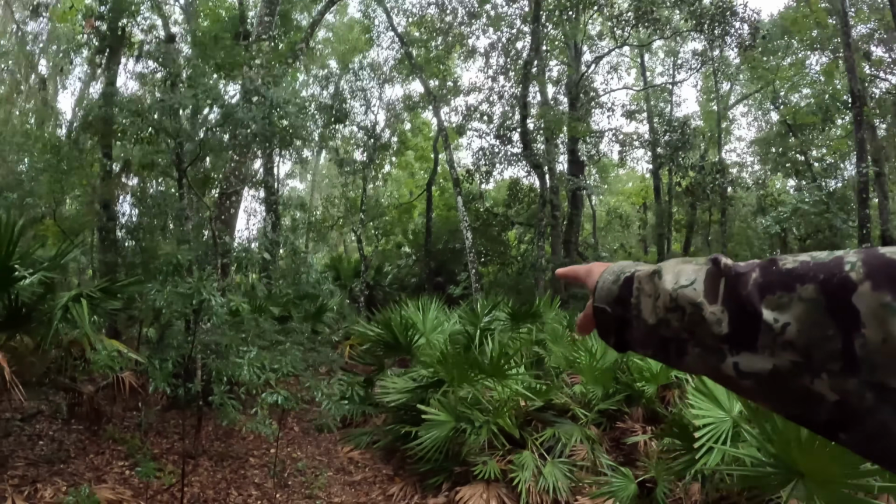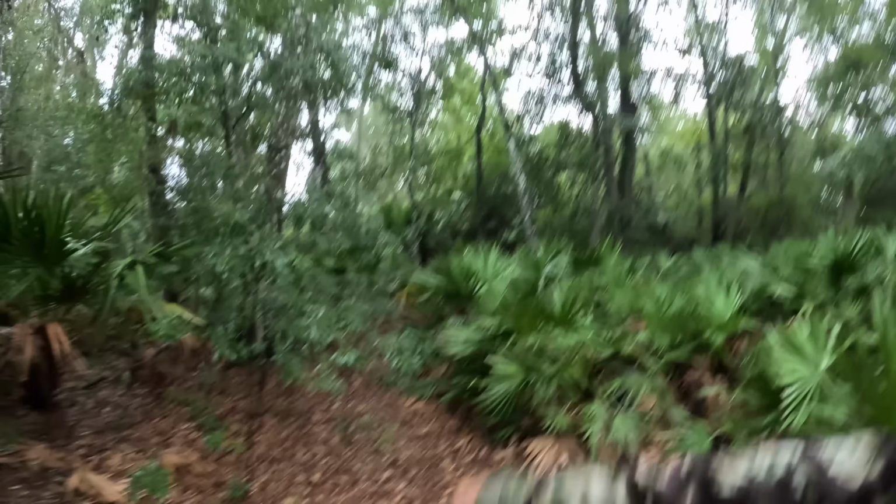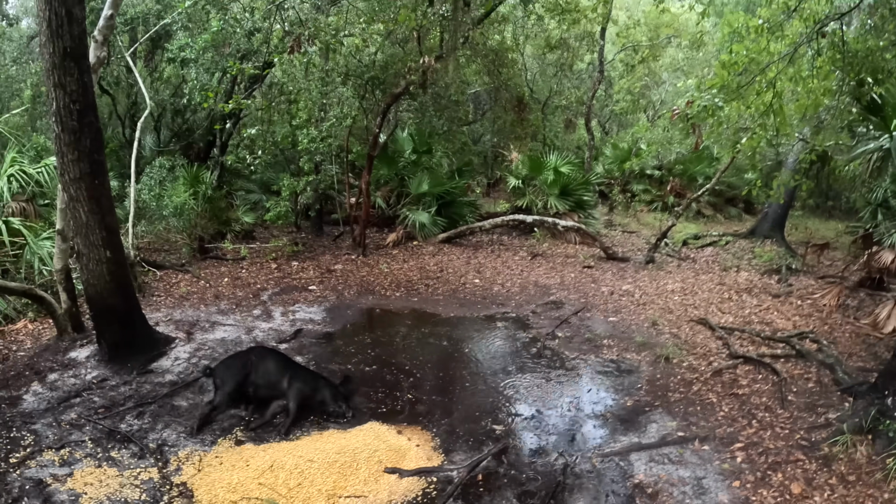I snuck up right in here. And I got right to that falling down root. About a 15-yard shot. Put it right in his dome. And he's dead. Dead, but still kicking.